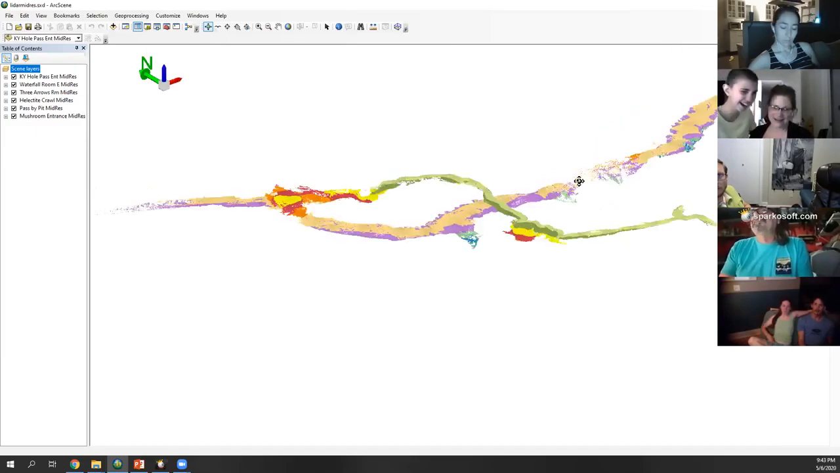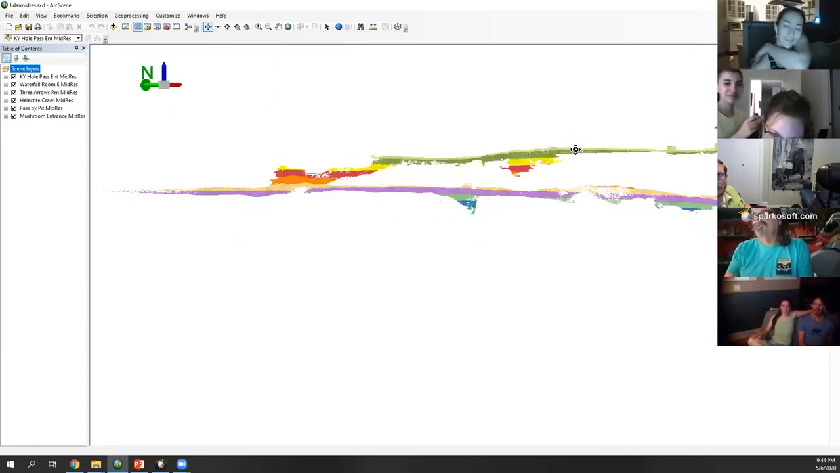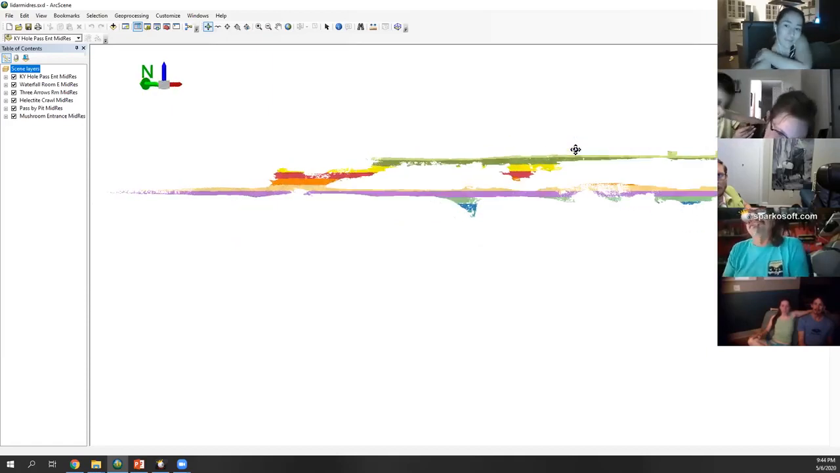If I had lots of money, I would have cross sections anywhere I wanted at any time. But the software is just beyond the scope of a guy that's just a caver. The software's not going to happen.